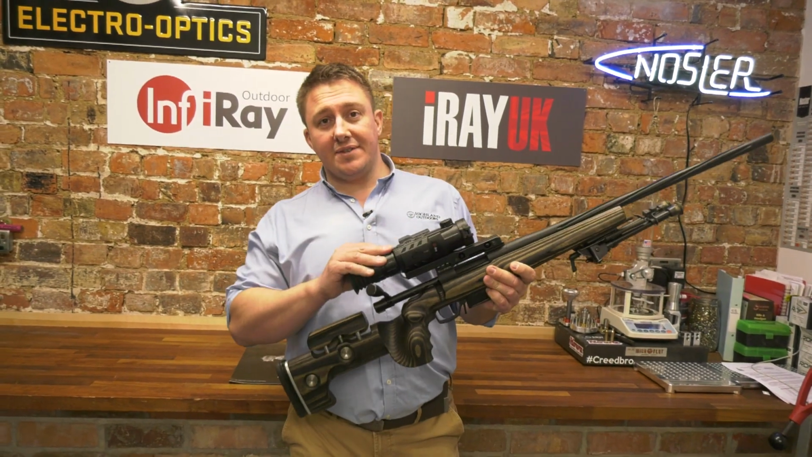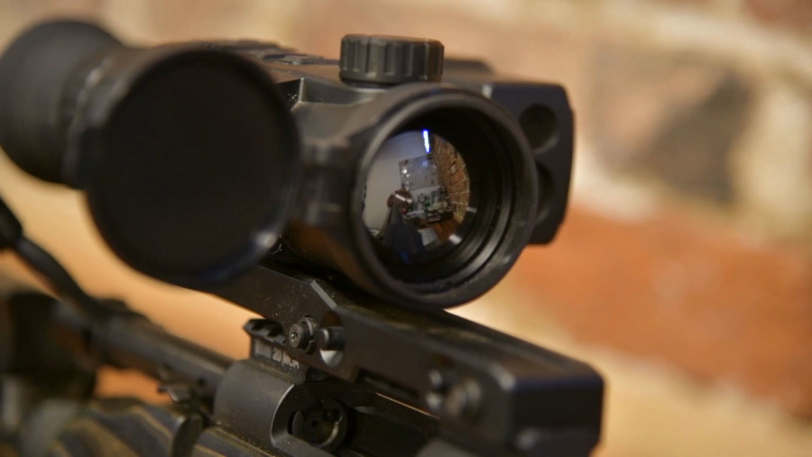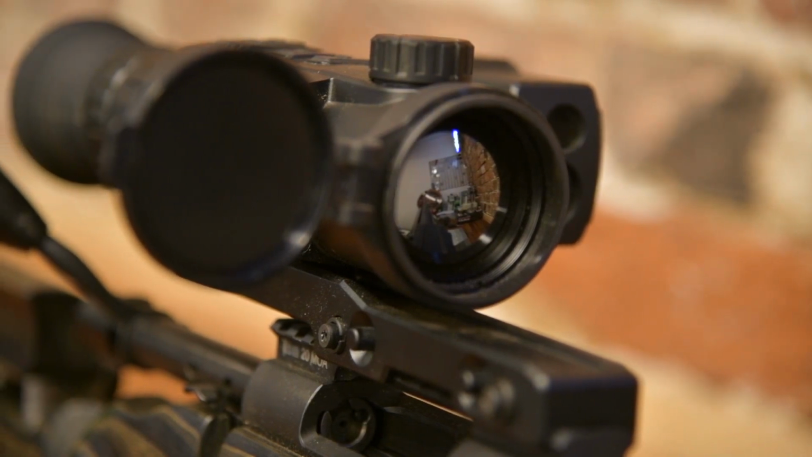Okay, so this is the iRay Rico RH50. Their top of the range thermal rifle scope. This is 640 core, 12 micron processor. It has a 50mm front lens, and we'll just take a dive in and check out some of the details.